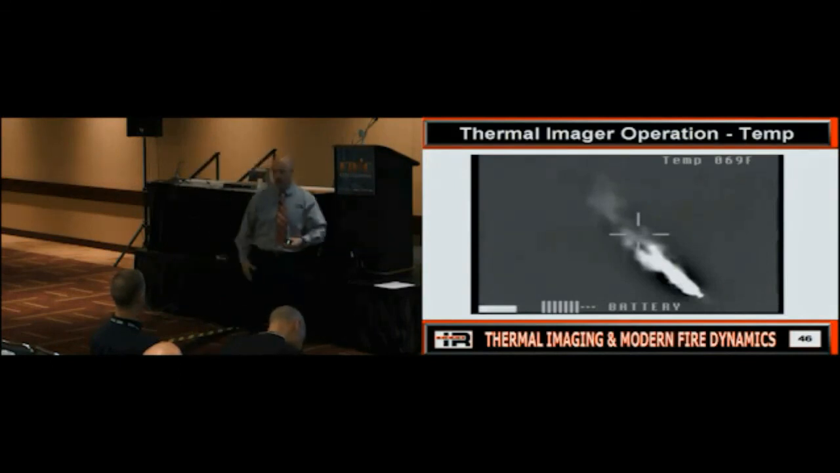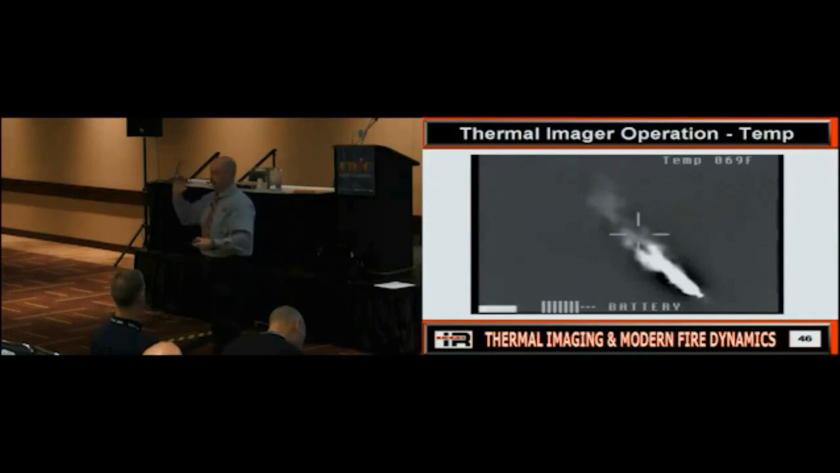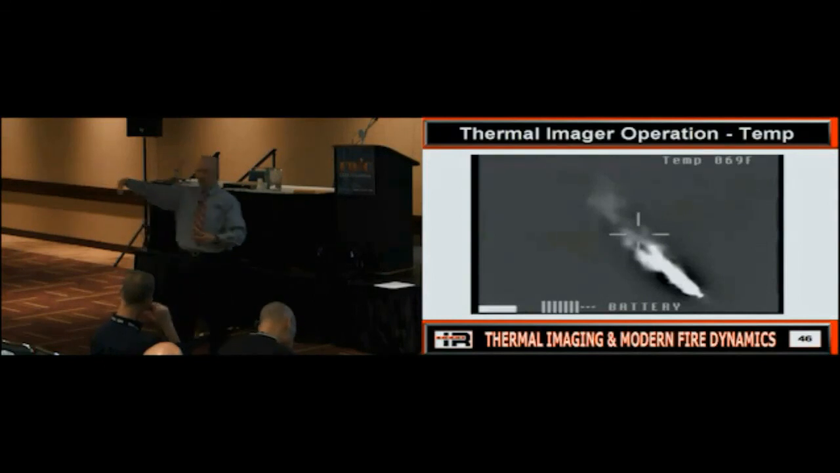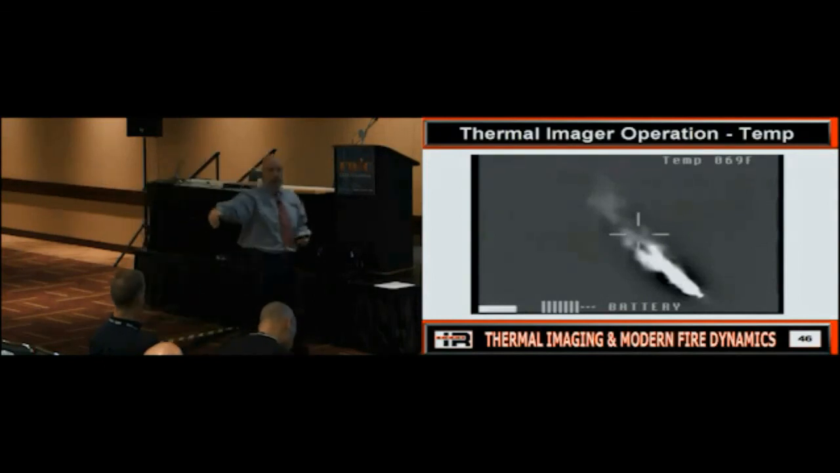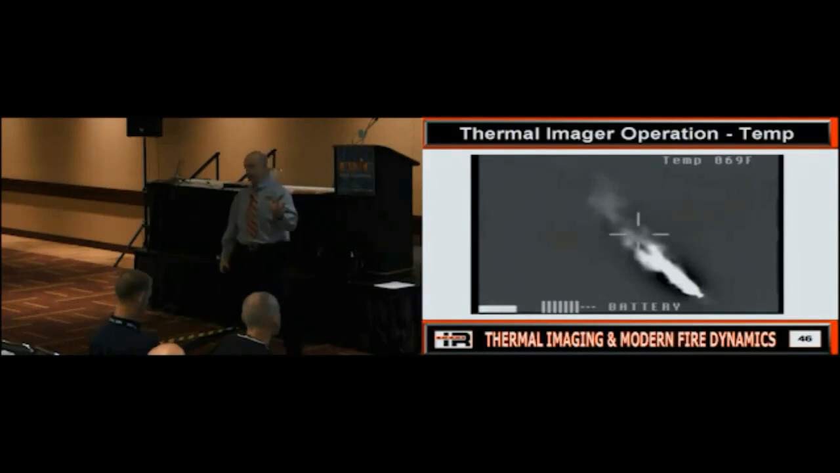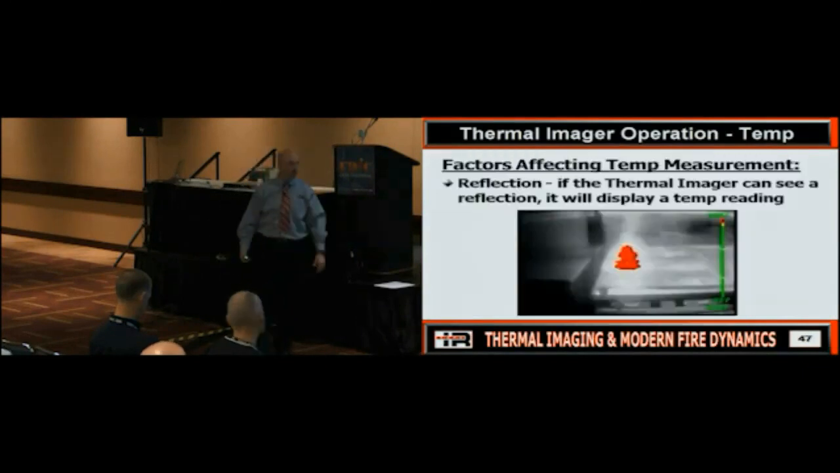I'd hear the salespeople go in there and point it at the ceiling. If it reads anything above 500 degrees, you need to go. That was complete, total, utter what? Garbage. Okay? So we were mistraining people how to use it. Does anybody still hear that going on? I still do from time to time. So be careful. Temperature measurement is not our end-all to be-all, right? It's a tool, we can use it, but you're going to see there's a lot of issues with it.